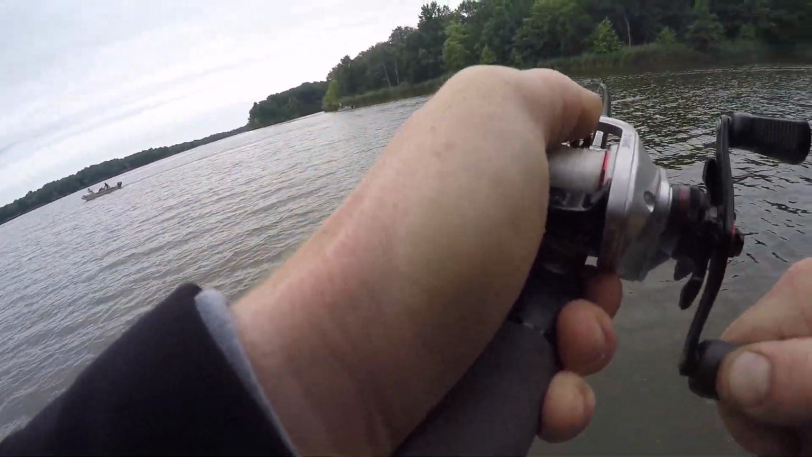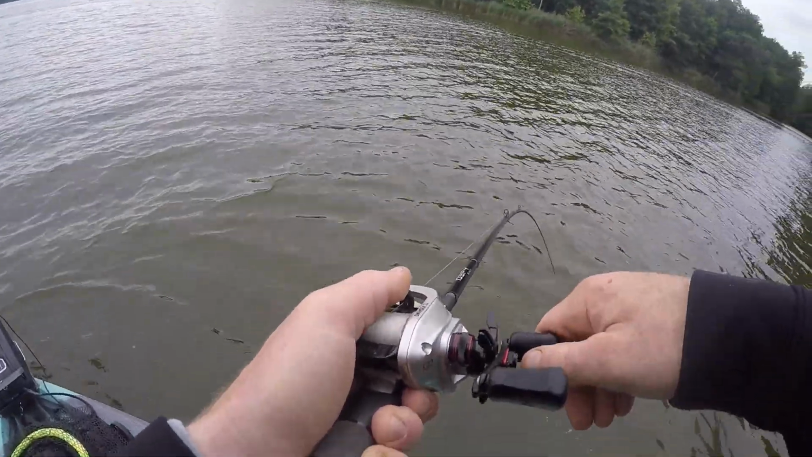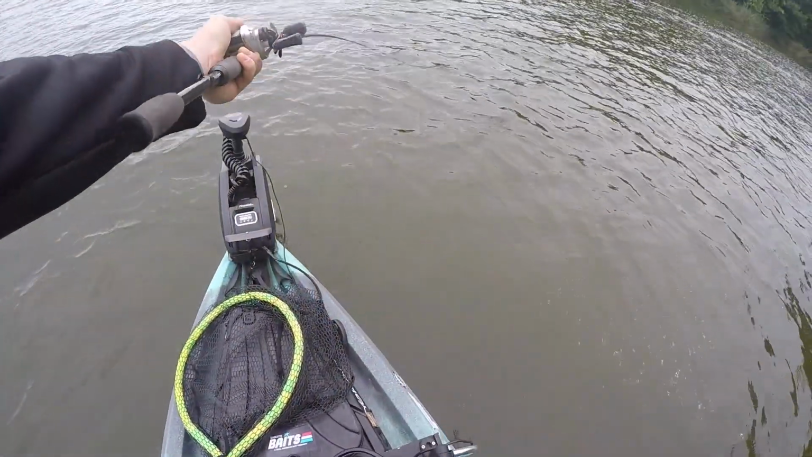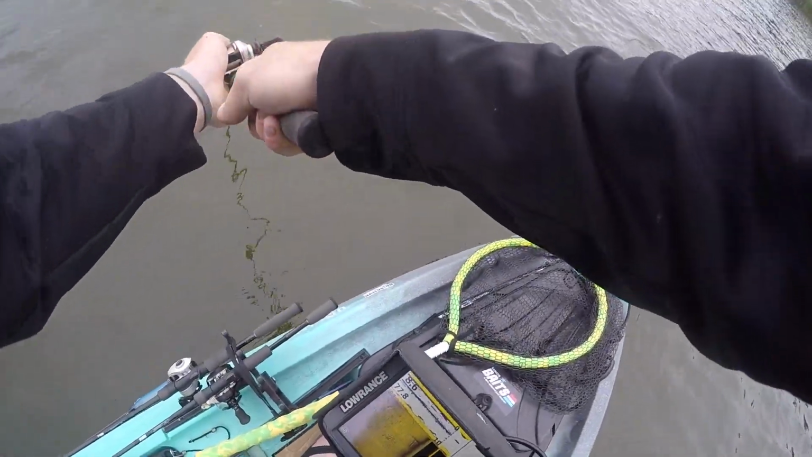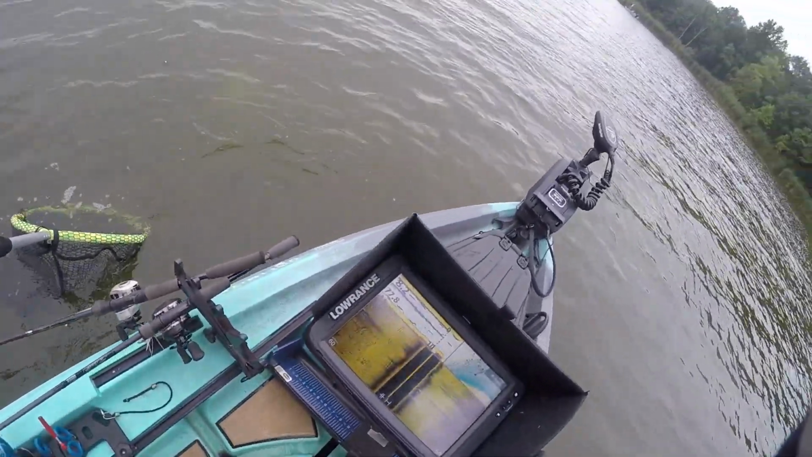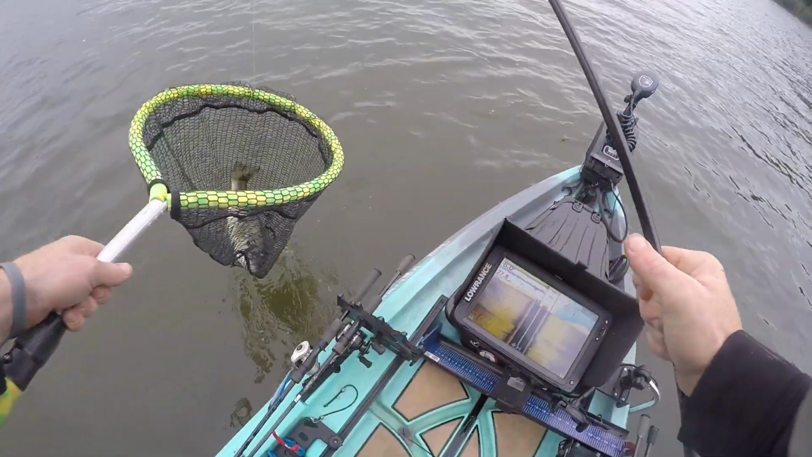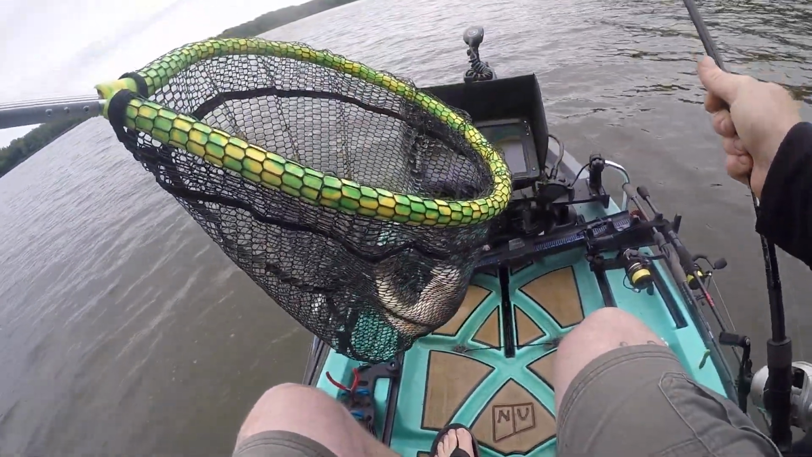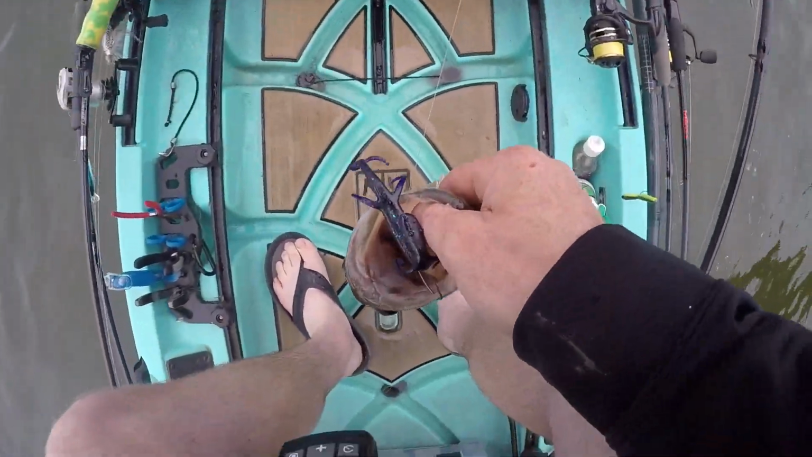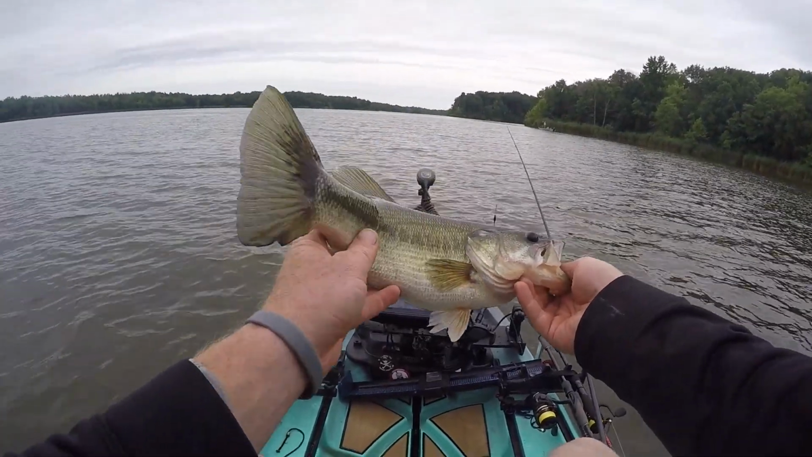Oh, giant. It wasn't that big. He felt like a big one. That's a solid one. 2.5 pounder.